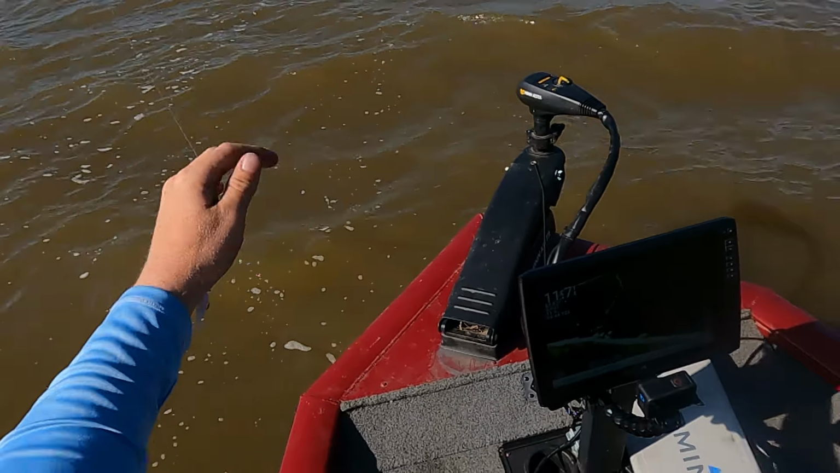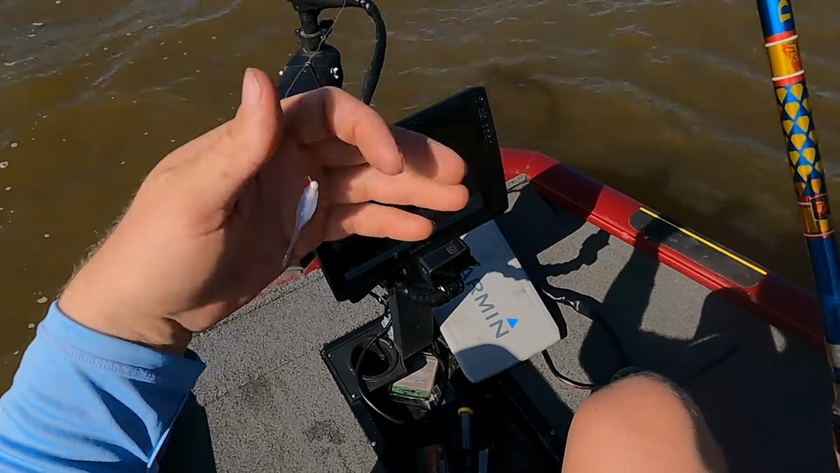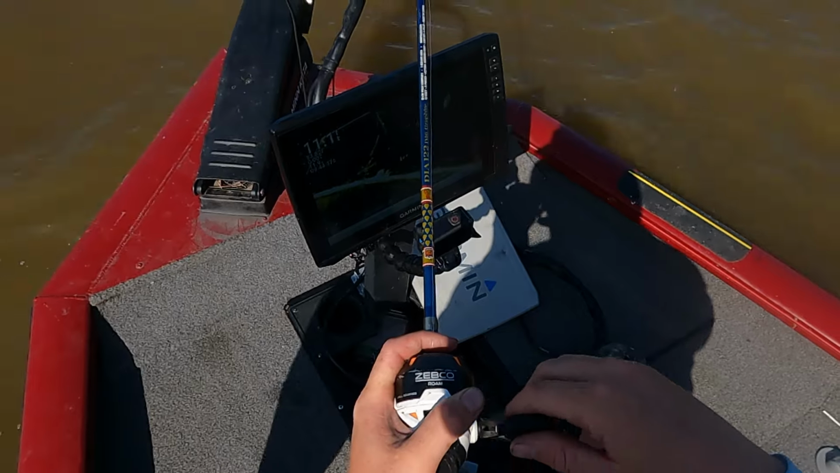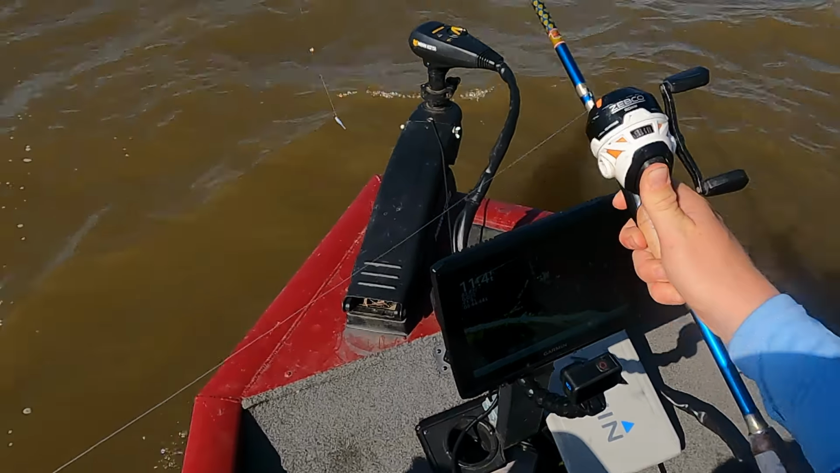Also, I switched to one of my favorites. It's called Blue Ice. Hopefully you can see that. I don't know if my hand's in the way, but anyways, white head, red eyes with a blue body, and it's got blue speckles in it. One thing that doesn't help is my boat is slapping the water. That is bad news for crappie, but I can't help it because the waves are so high, the wind's so high.